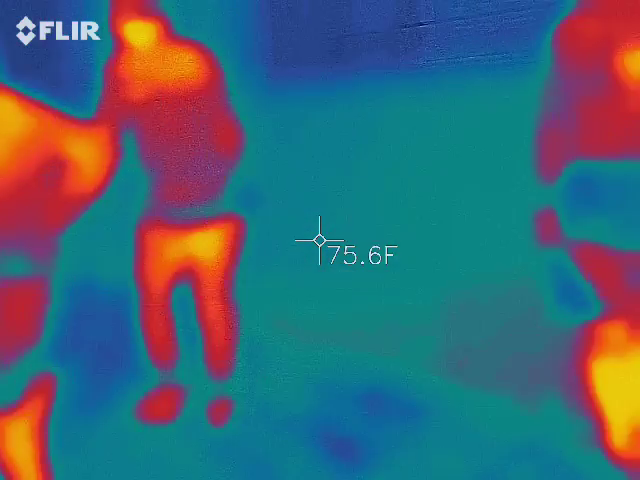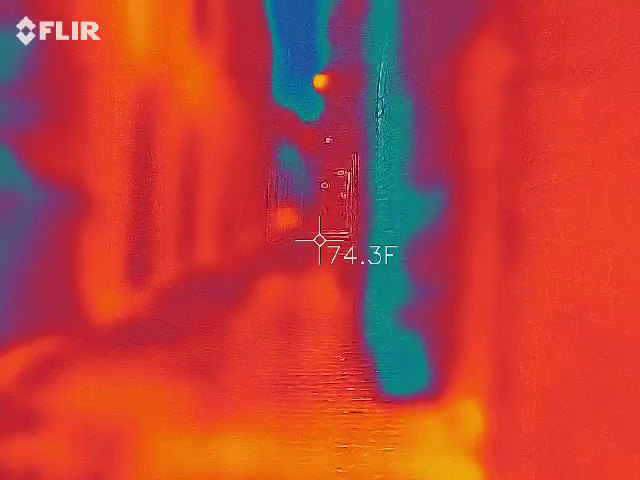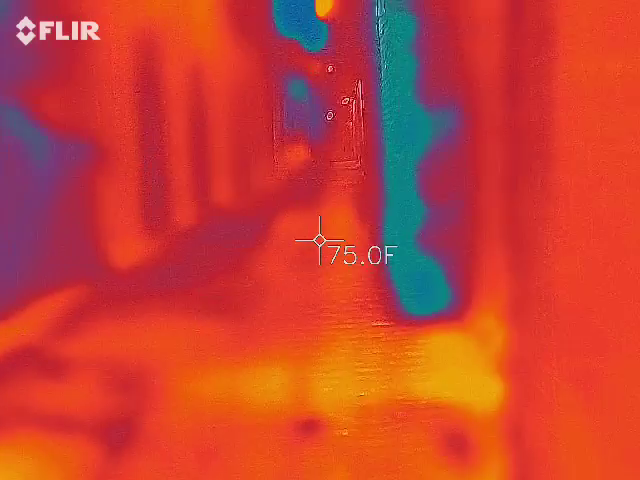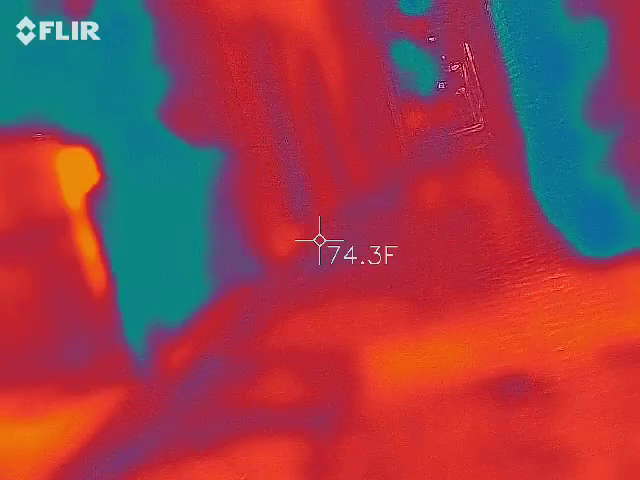So, here's what I'll tell you guys about where you're at now. This is Lodge Alley. This is why I had to go for comfortable shoes. For this reason alone.